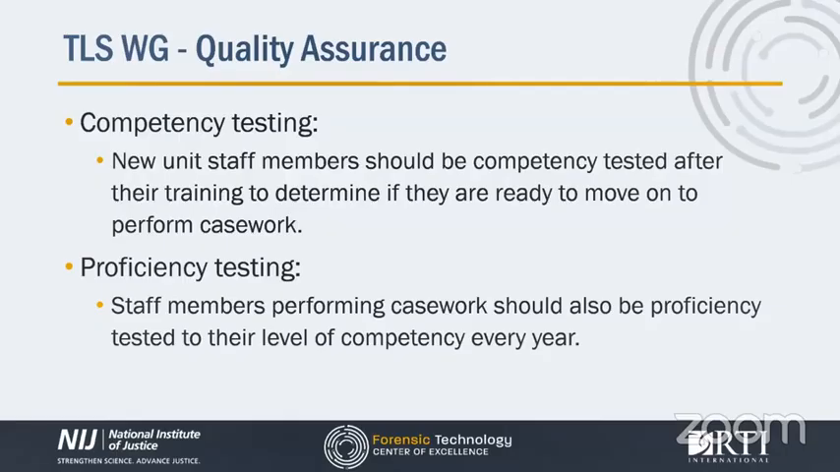And then proficiency testing: staff members performing casework should also be proficiency tested to their level of competency every year. The annual proficiency testing should also be known result tests that are representative of casework, or casework that is directly observed and monitored by personnel qualified at the same or higher level. These tests should be given at the appropriate level for the member's training, whether that's operator, technologist, or analyst, and the results of these proficiency tests should be maintained by the agency in accordance with agency procedures and guidelines.